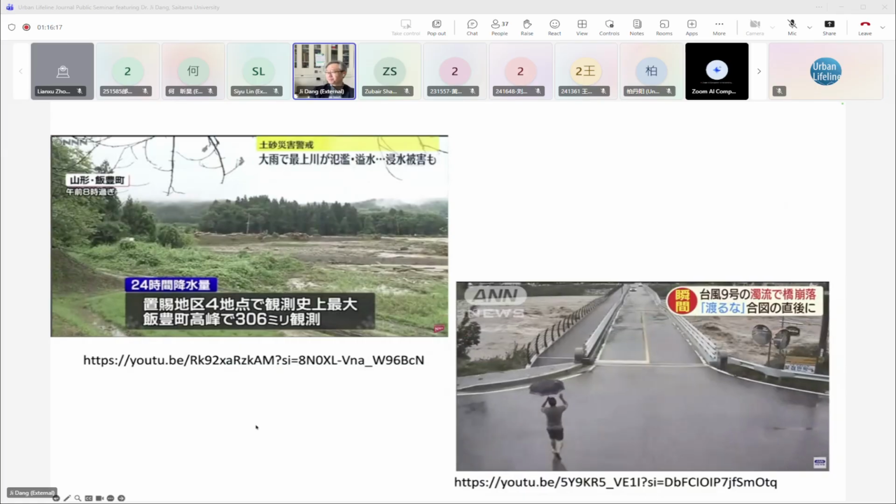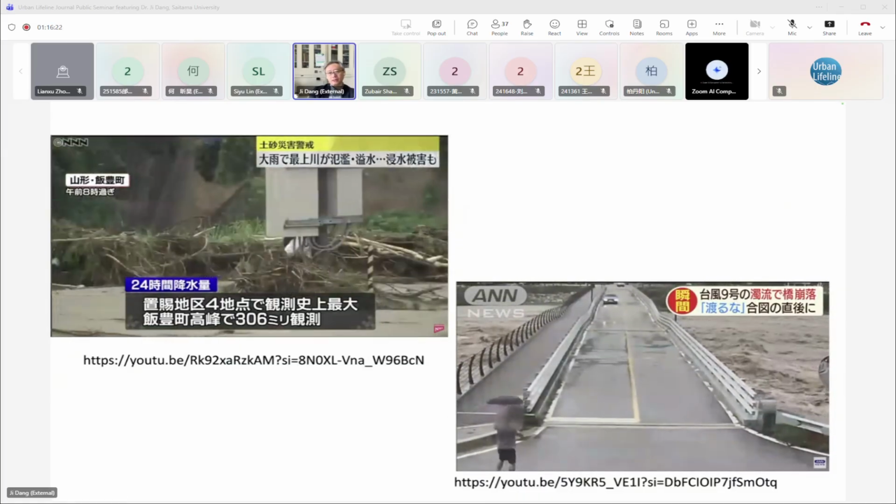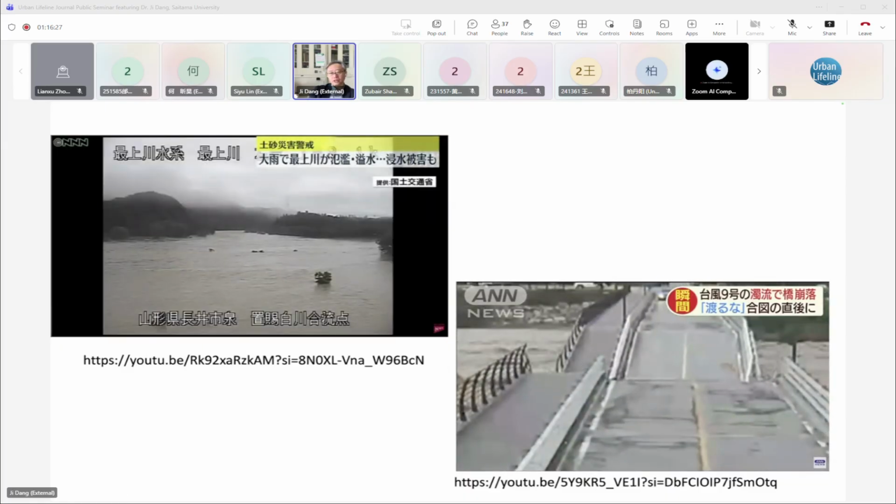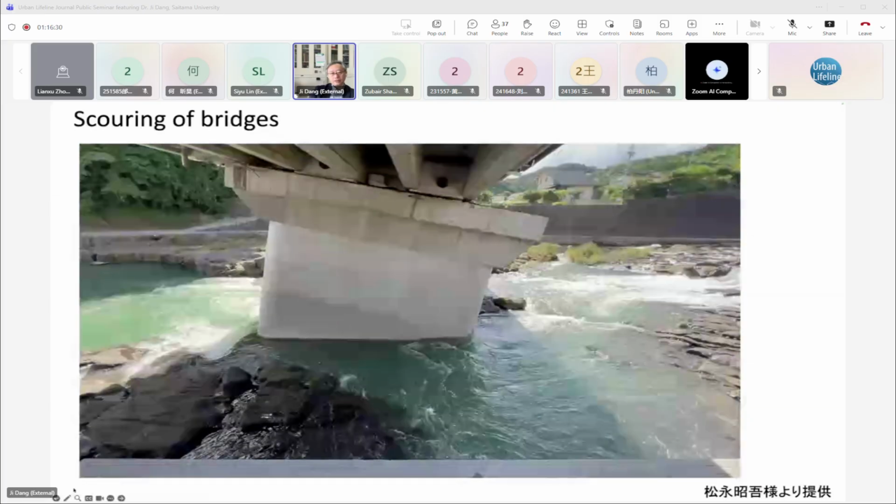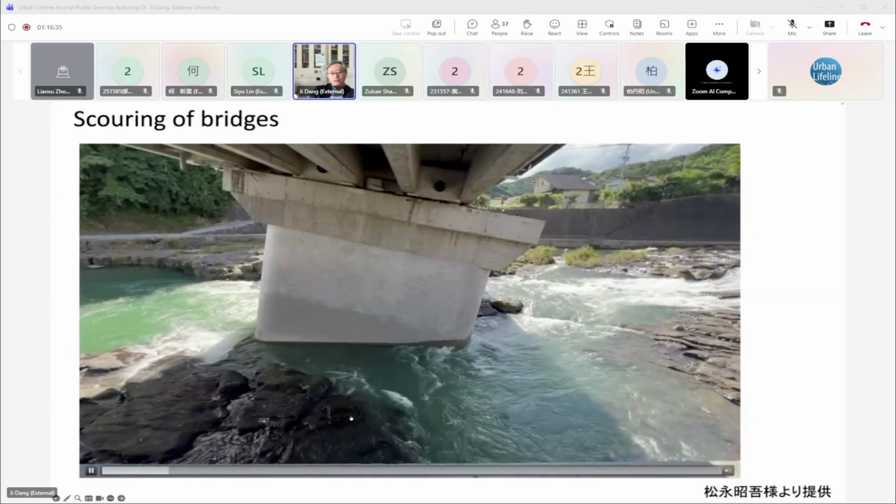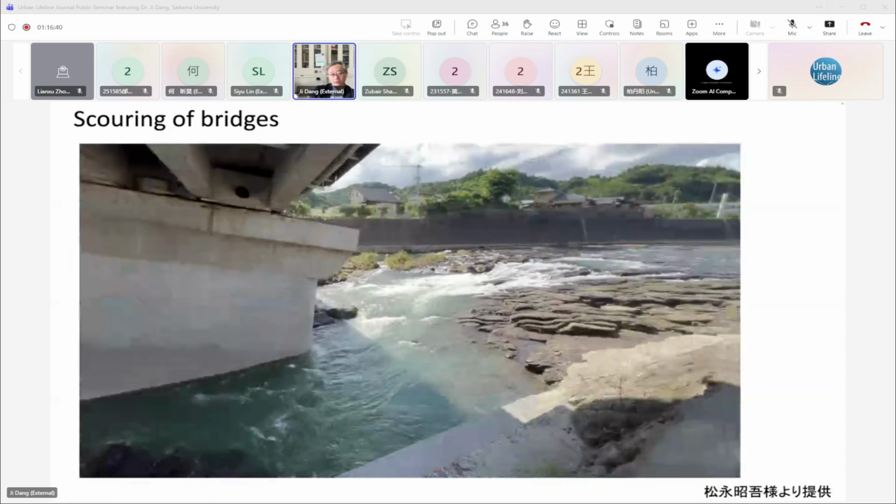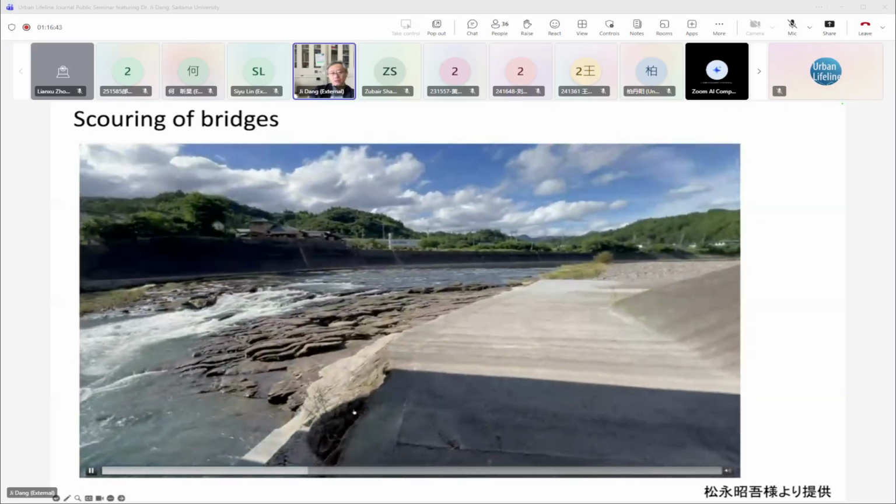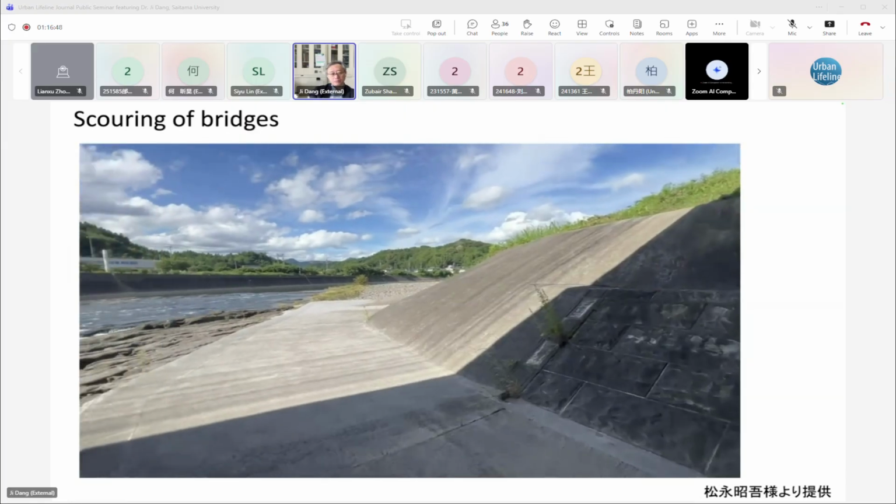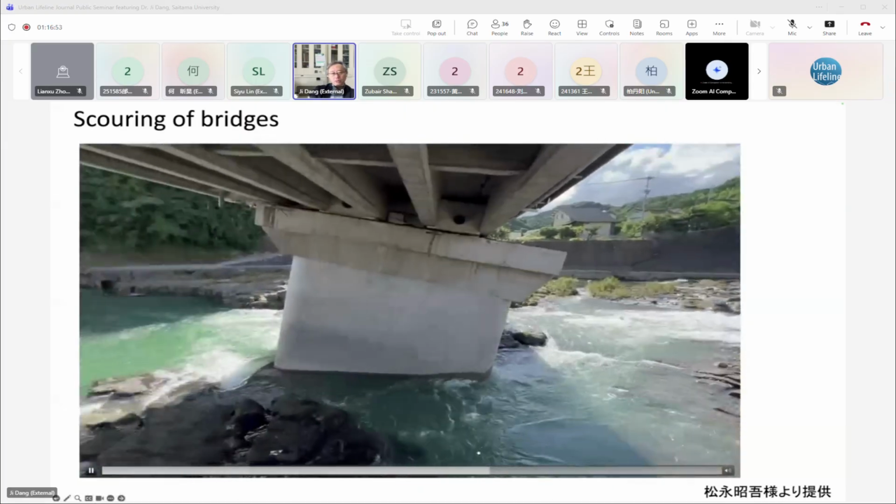Also, there is erosion of bridges caused by large rain, with erosion of the foundation of the bridge piers. For example, this is a damaged bridge, and after the heavy rain, the foundation of the bridge was scoured, because you can see the flow went directly to the bridge. Two sides of the river were quite reinforced, but the foundation of the bridge was quite weak.